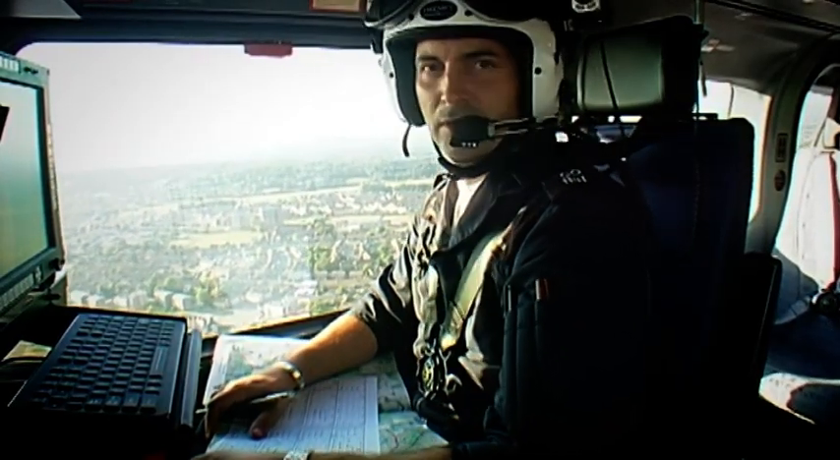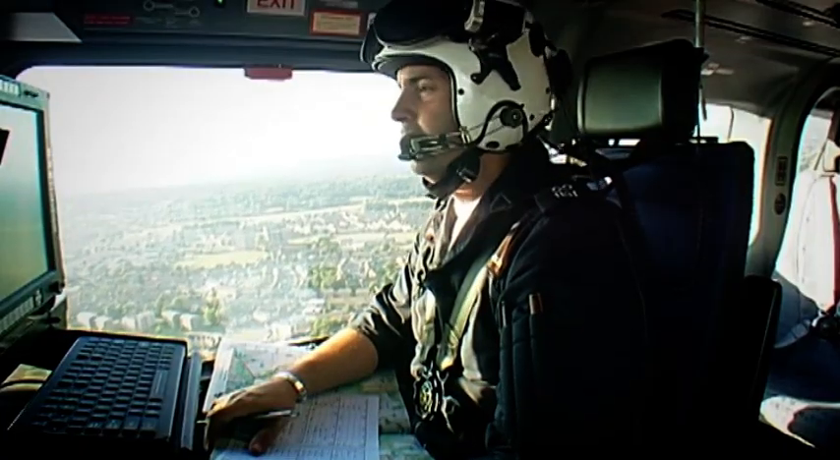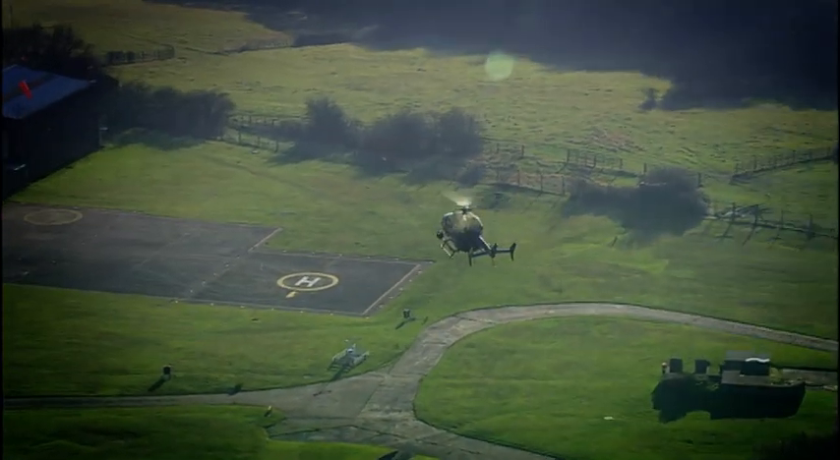Hey, 4 burglars. That goes to show you that slewing the camera is a good idea. Do it early, even if you don't use it for navigation, just get it on. Definitely, that's a big lesson.